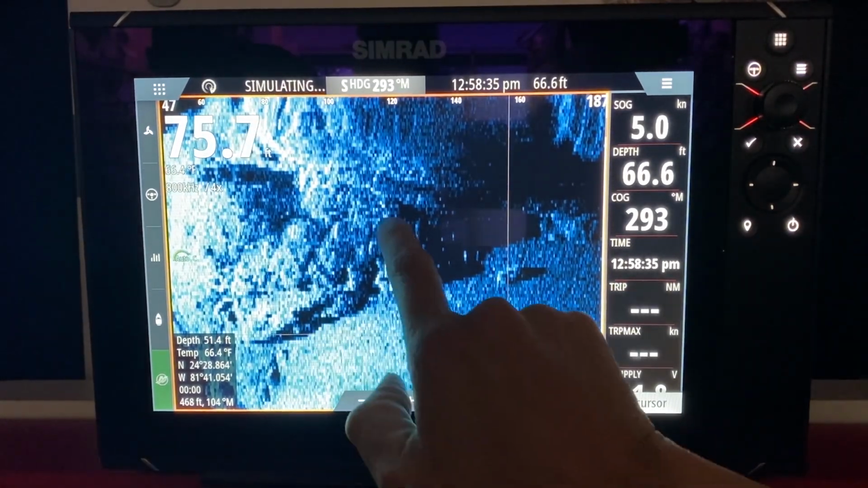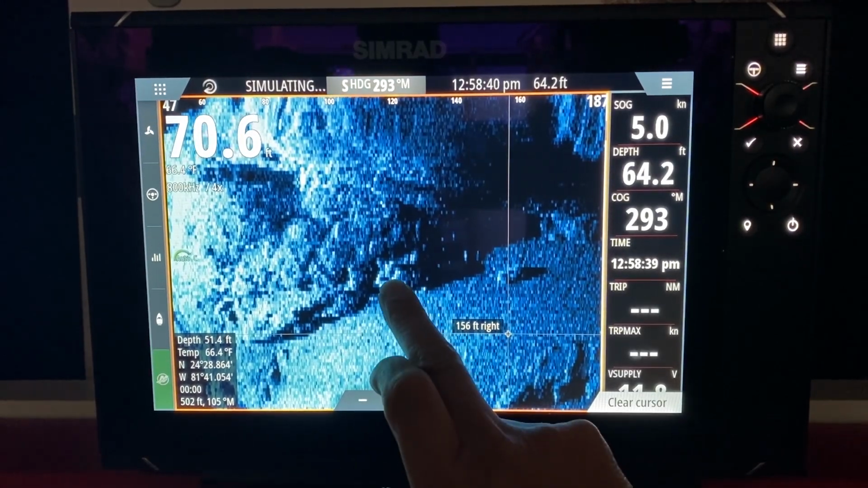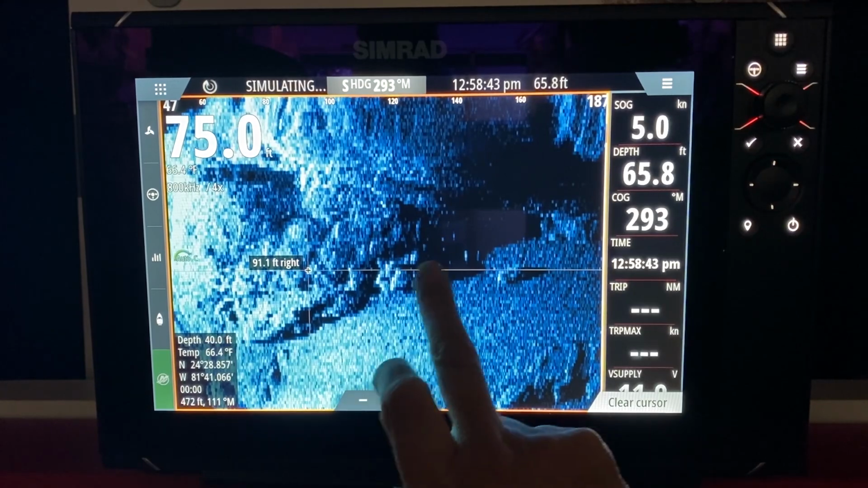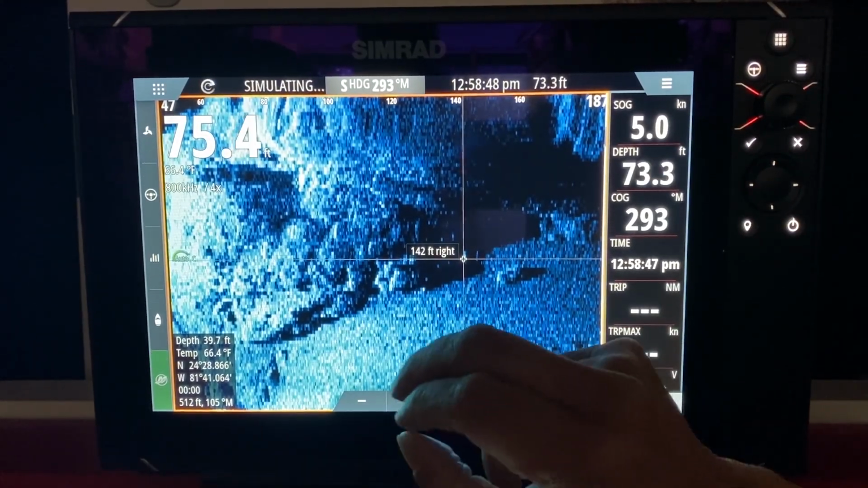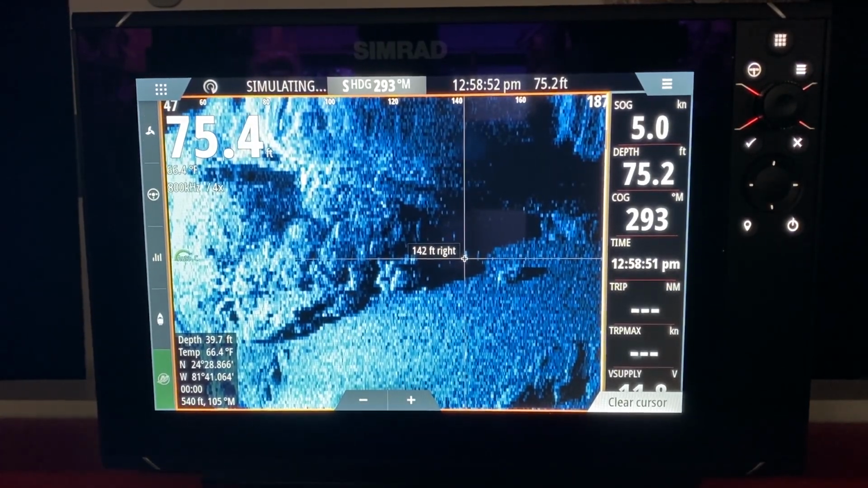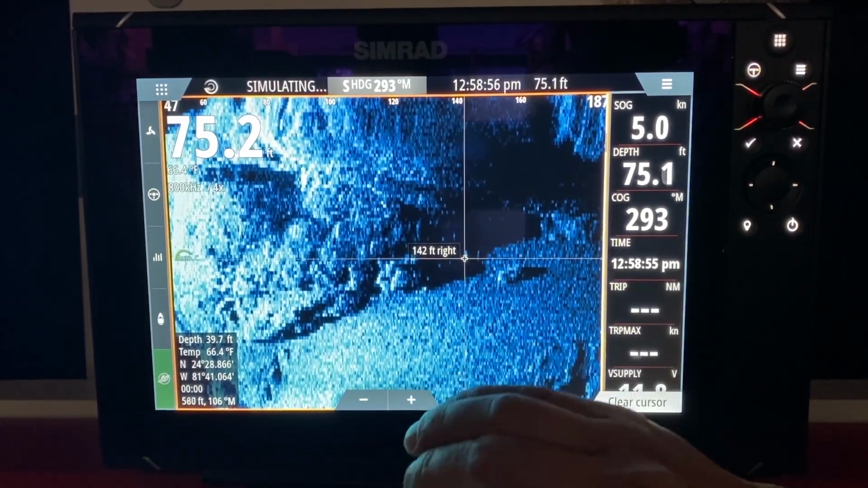Possibly a fish here. So you really want to center it, because if I'm right here, if I just touch my finger here, I'm 91 feet from the center line. If I'm right here, I'm 142. You have to zoom in and mark the fish exactly where it's located if you want to go catch that fish. So please understand, use your zoom features, save a good waypoint.